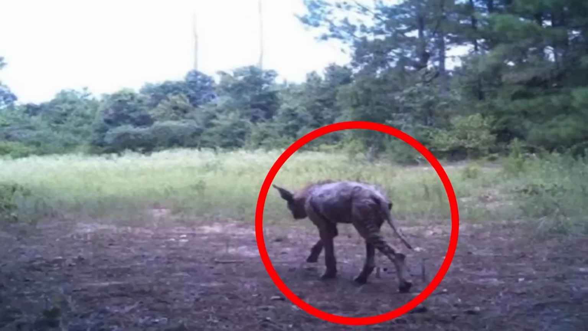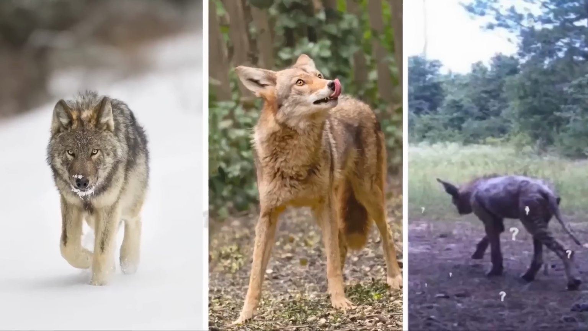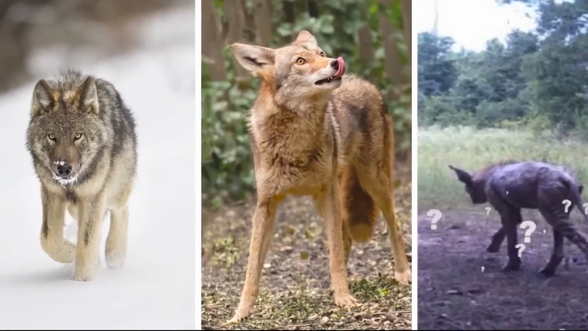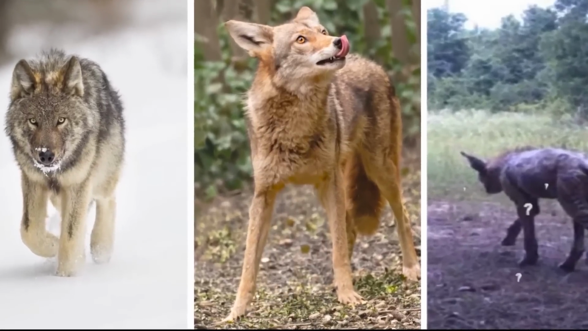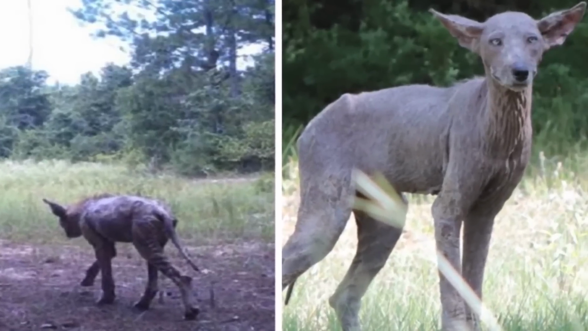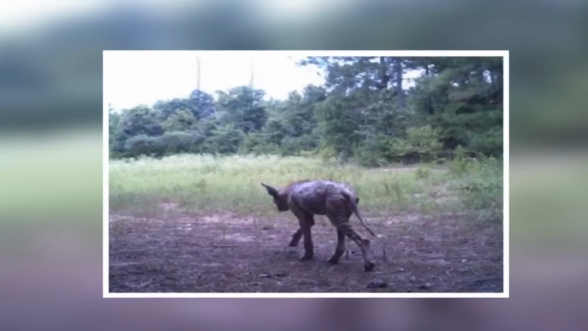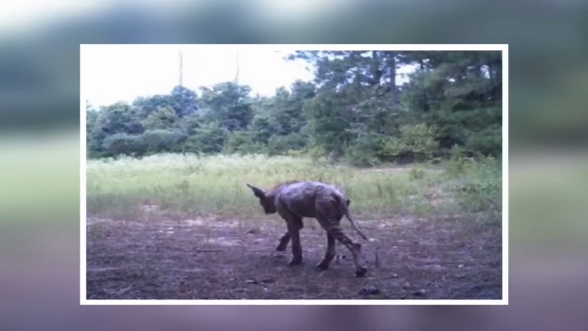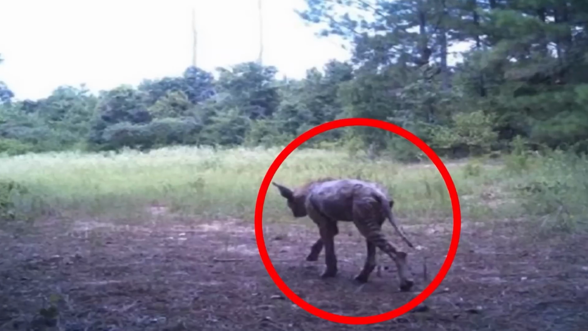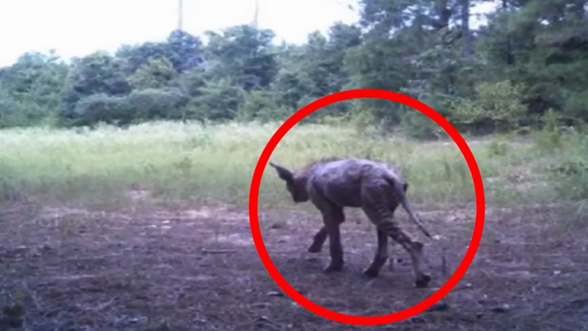What do you think? A mysterious animal. Is that a wolf? A coyote? Or is that what we think it is? A chupacabra. Considered as a fearsome but non-existent creature, they are the scariest of all. And what if this is a real one? What if they are real? Because the hunched back and the other things are pointing to the fact that it might just be one.